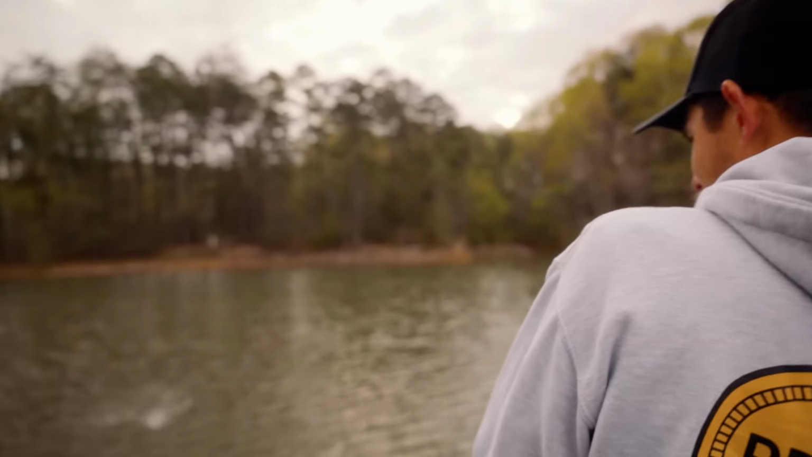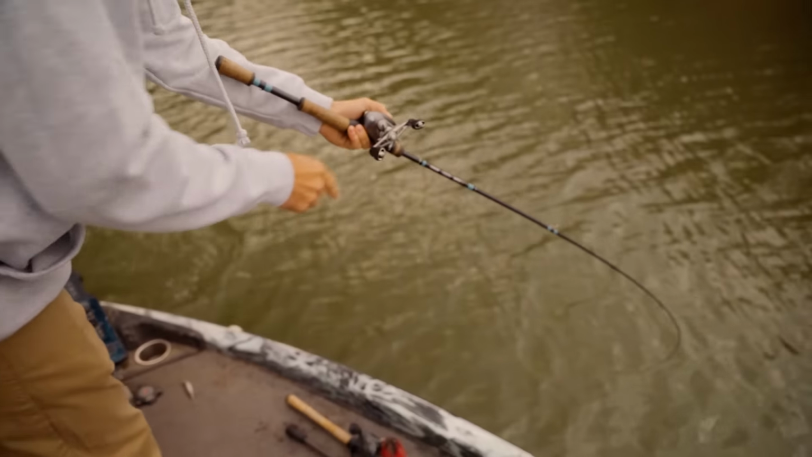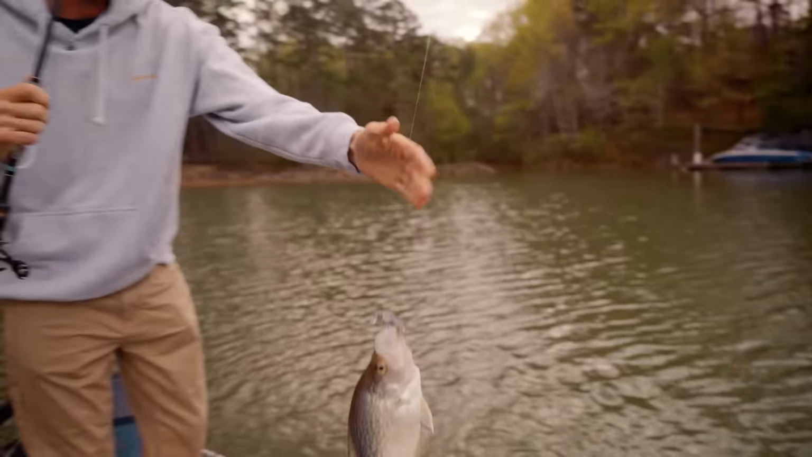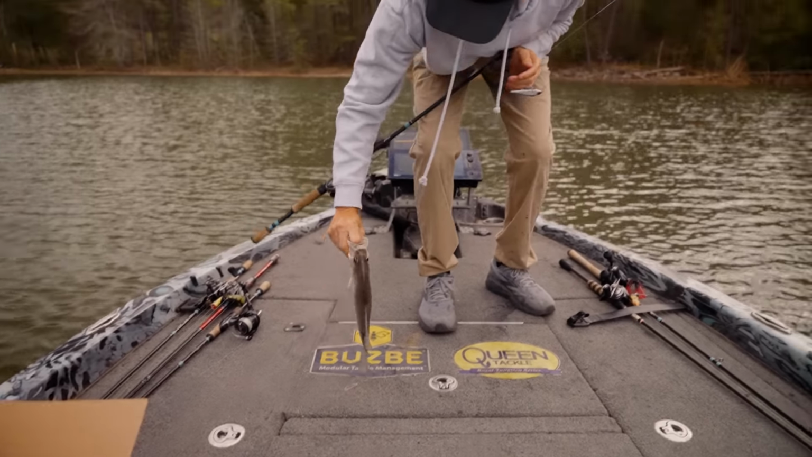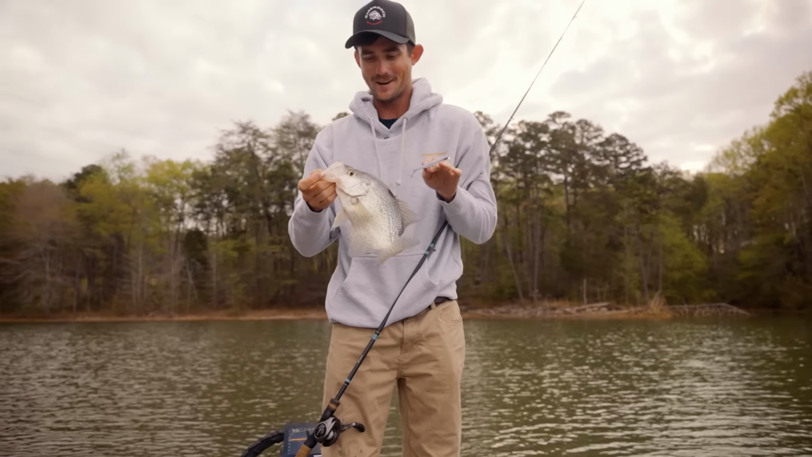Check that out, that was cool. Huh. It wasn't no bass though. It's a big old slab. Oh, look at that one. That's dinner right there. Check out that. Big old slab daddy on the 95.